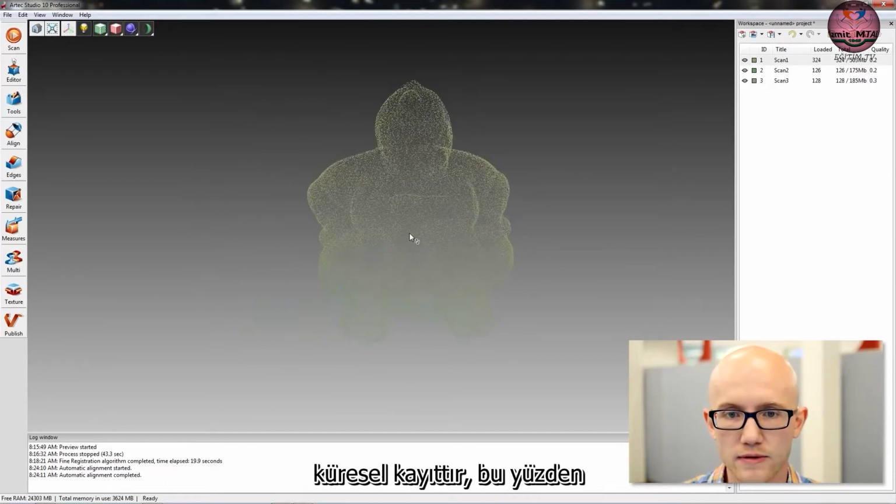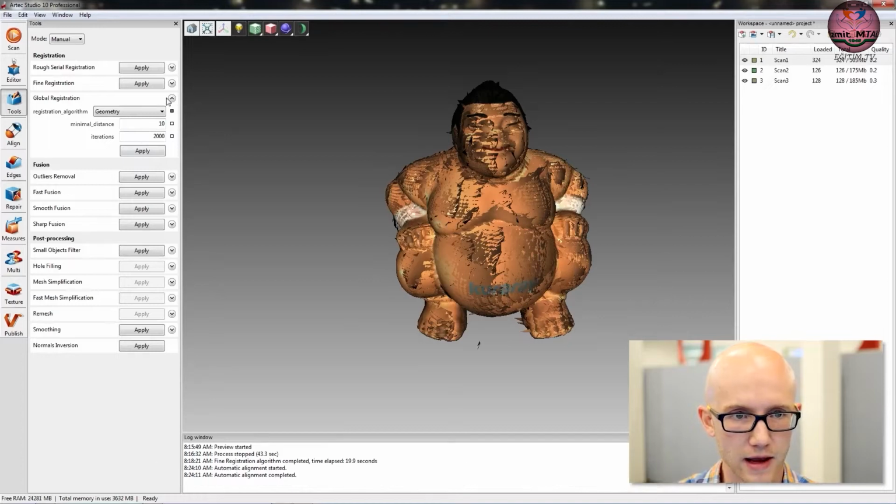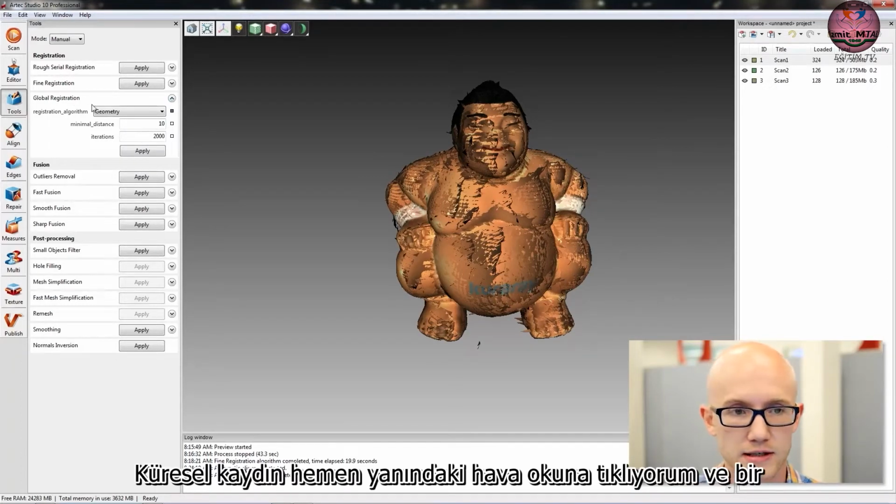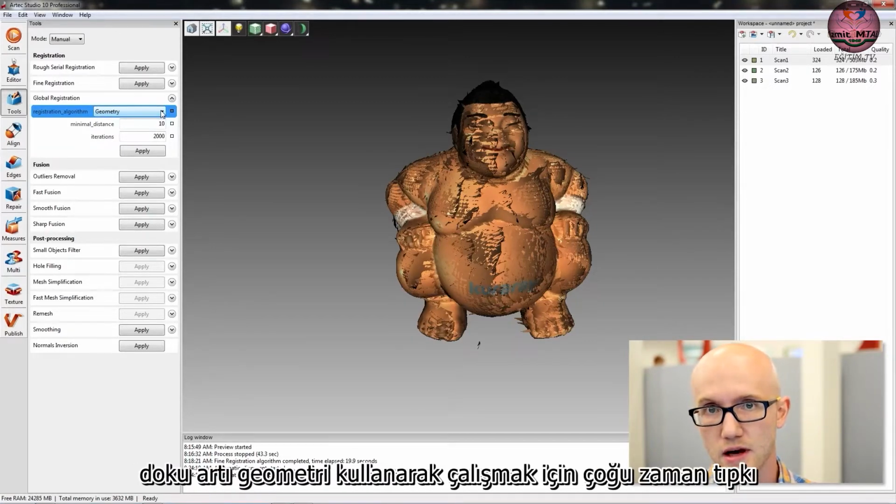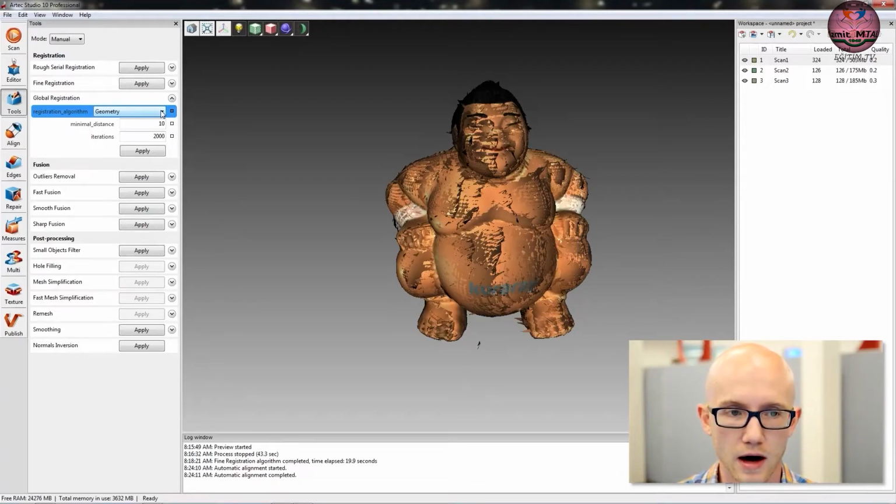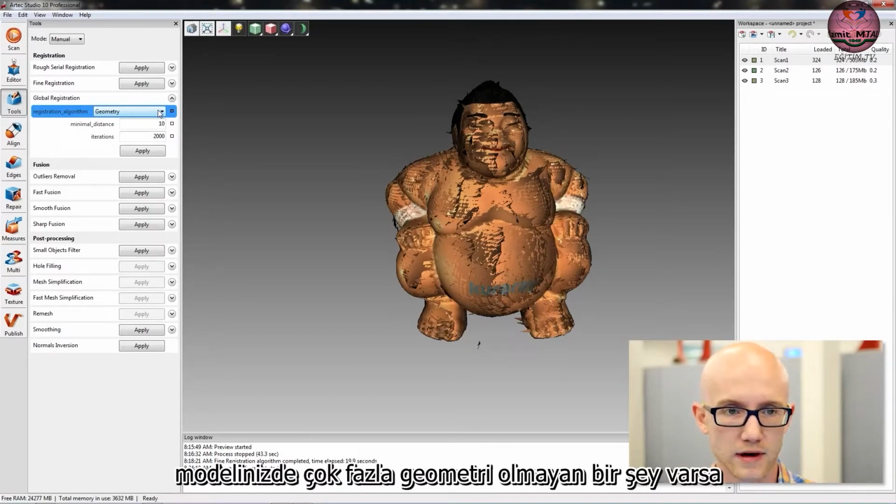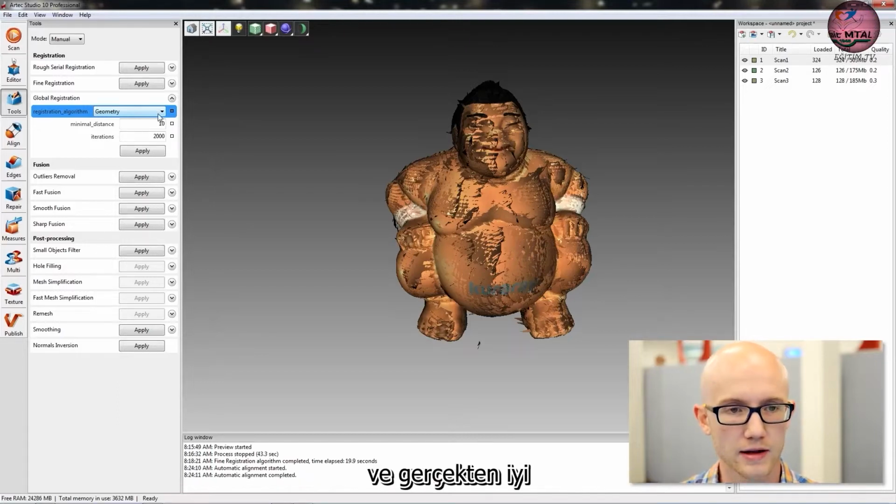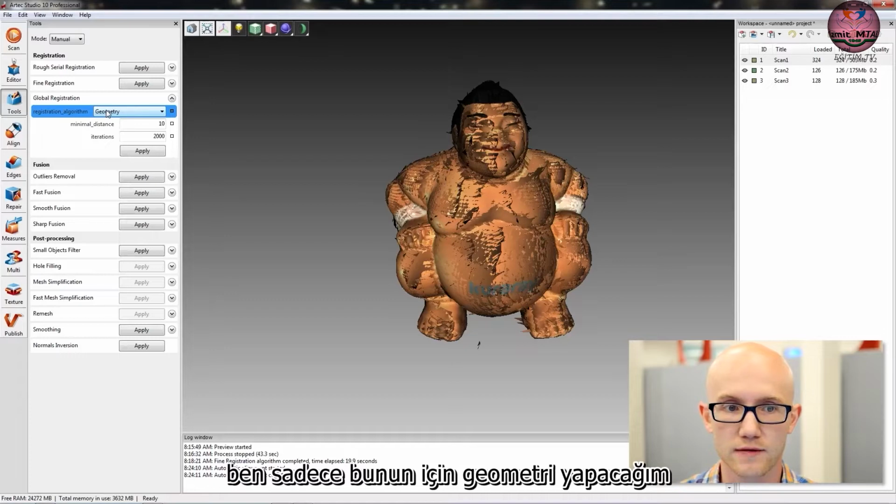Step 5 is global registration. So if I come back over here to my Tools tab, I can expand any of these algorithms here. I click the arrow right next to global registration. There is an option here to run using geometry or texture plus geometry. Most of the time, again, just like on the alignment function, you're going to use geometry only. But if there isn't a whole lot of geometry in your model and you have really good texture, then you may use texture and geometry for registration here. But I'm going to do geometry only for this.